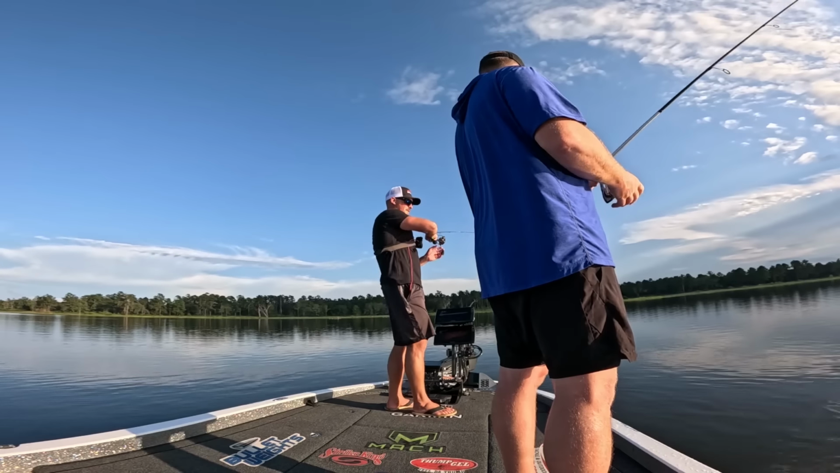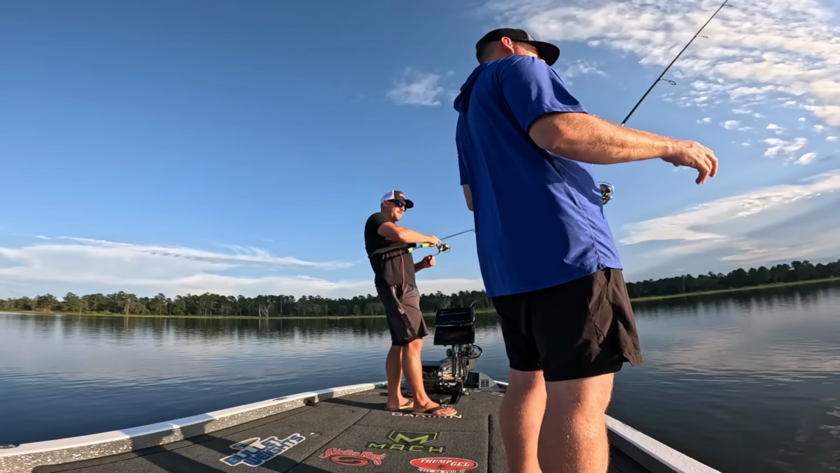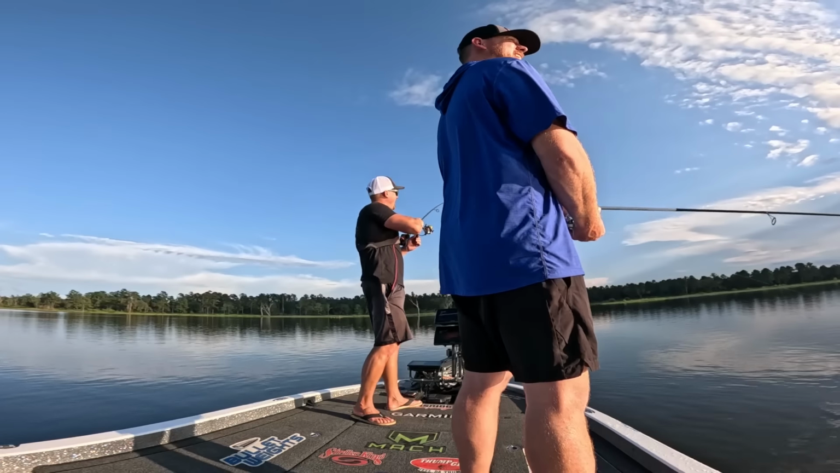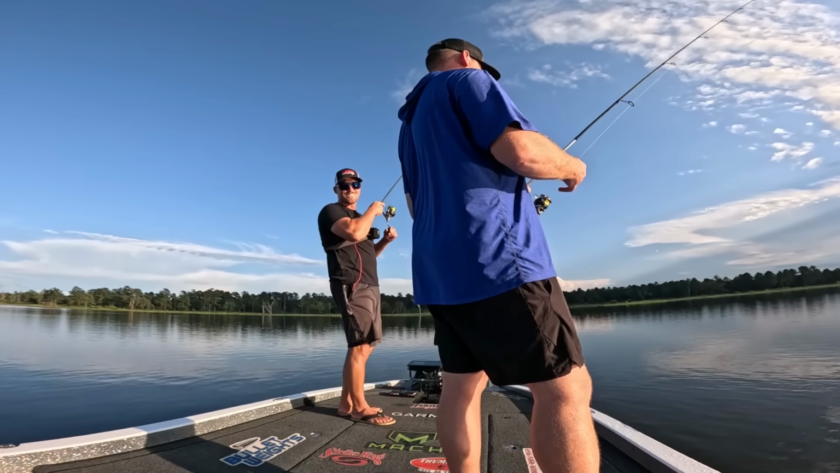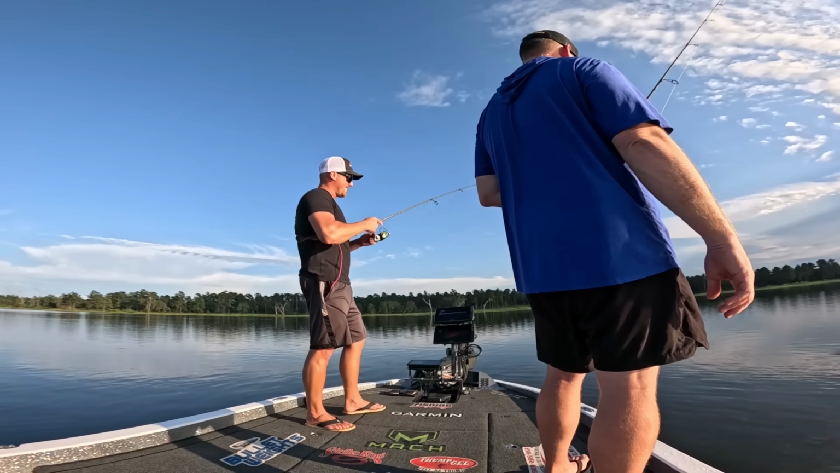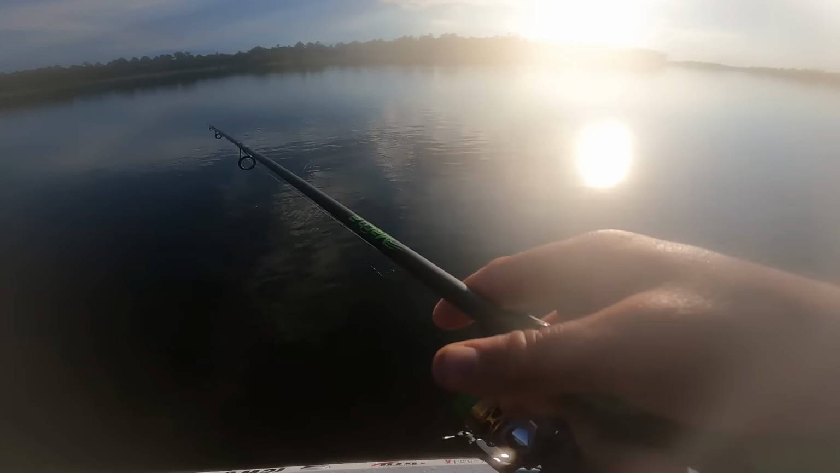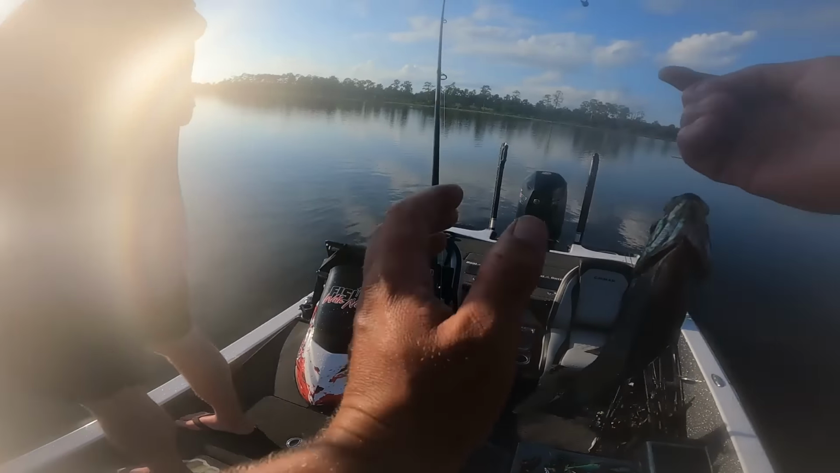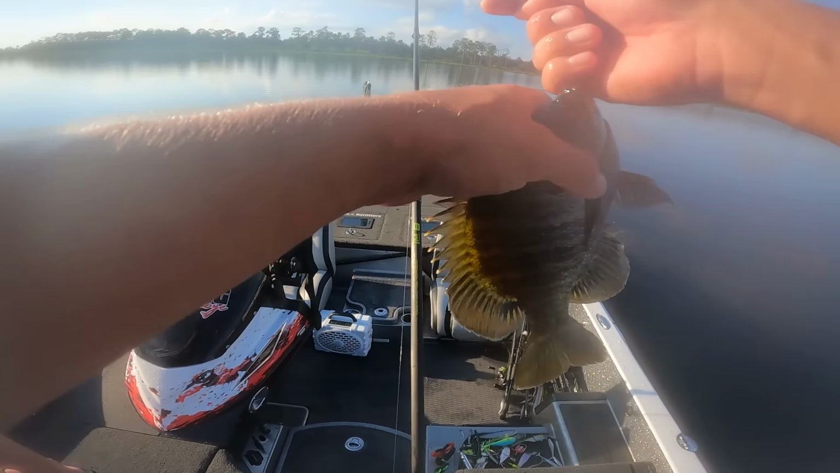Not very many. There he is. Oh, wait a minute. Gosh. This feels like a bass. They fight so hard, folks. Man. Look at that swirl. Jeez. Oh. Another good one. That one's thicker. Another thick one.